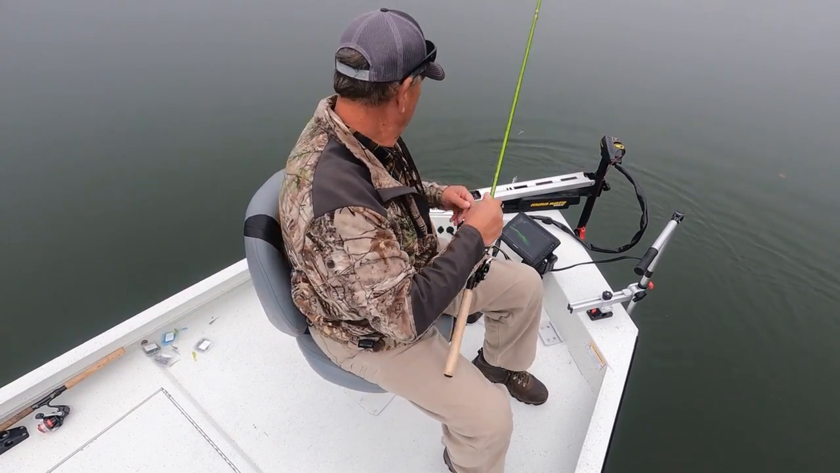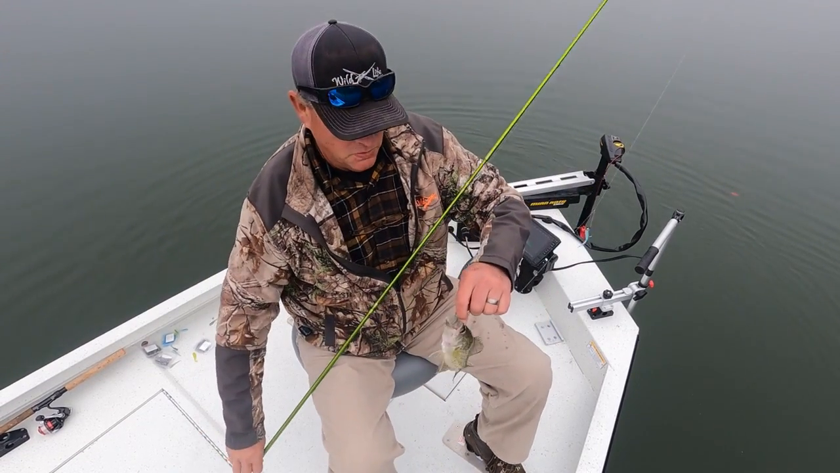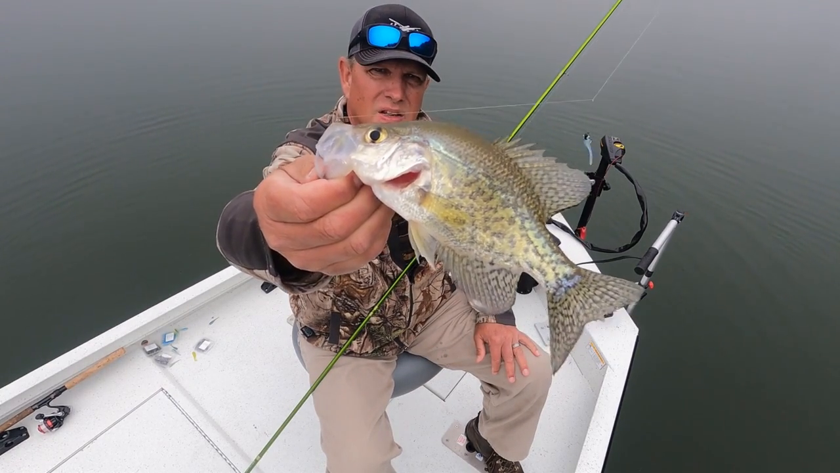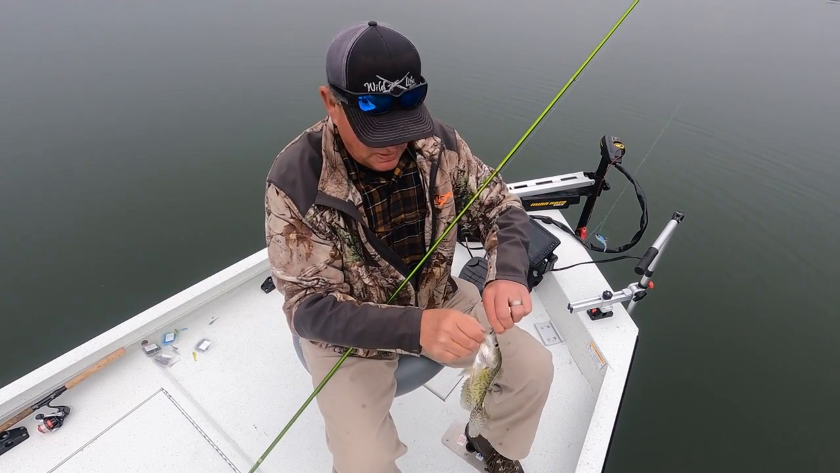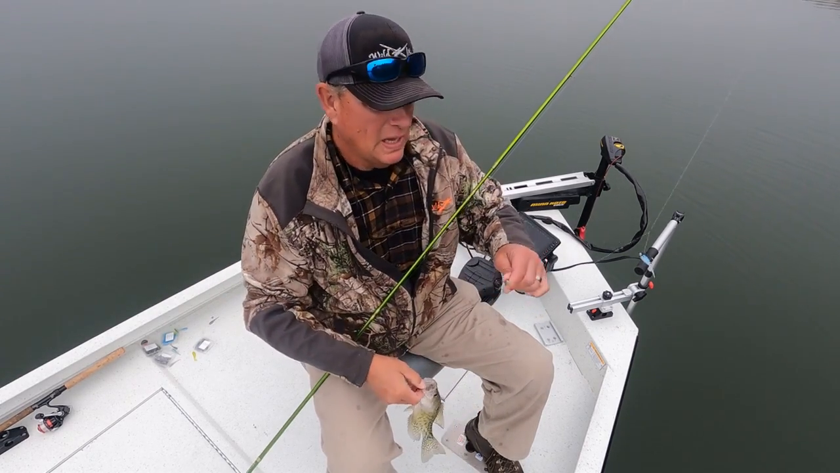Well, first fish of the morning. Boom. So you notice how that crappie has green in him, and he hit that green color. People ask me all the time how I pick what color. That's just a small crappie.